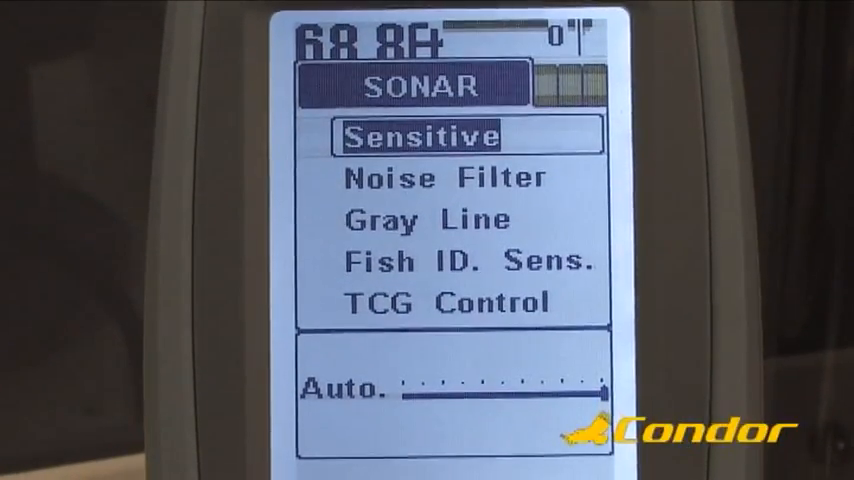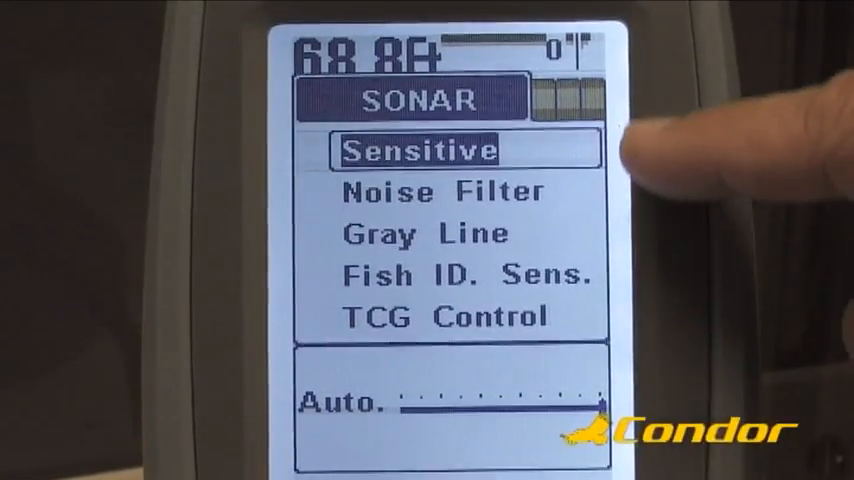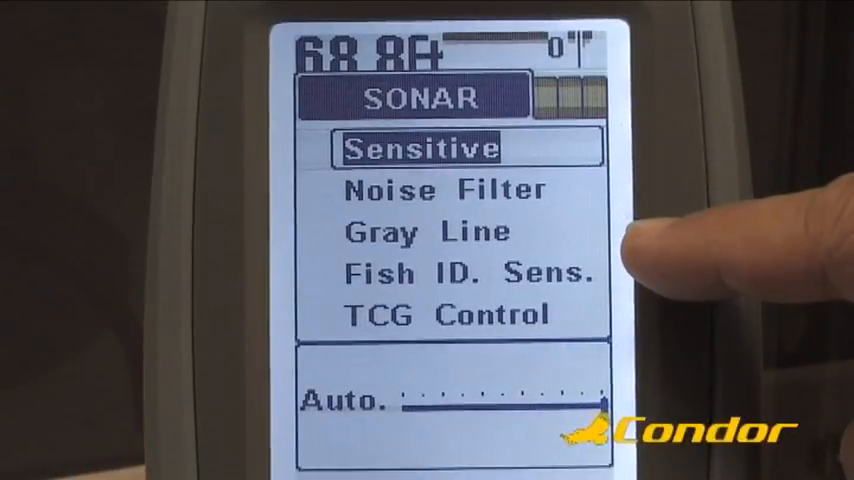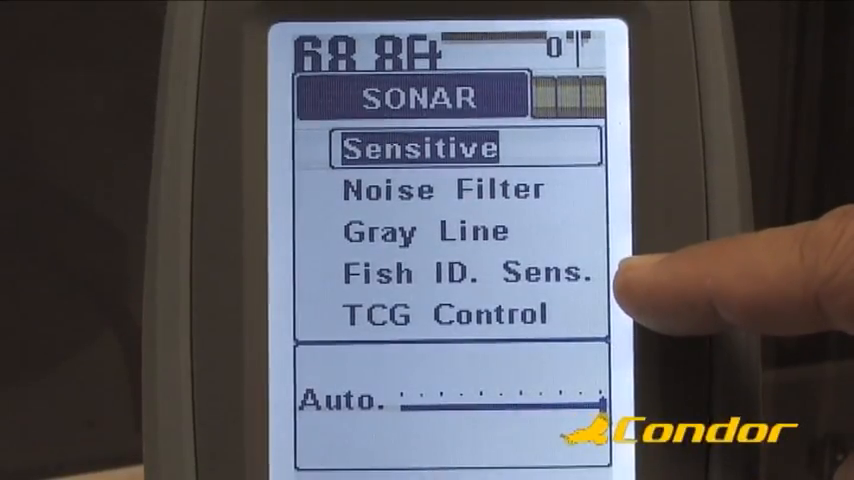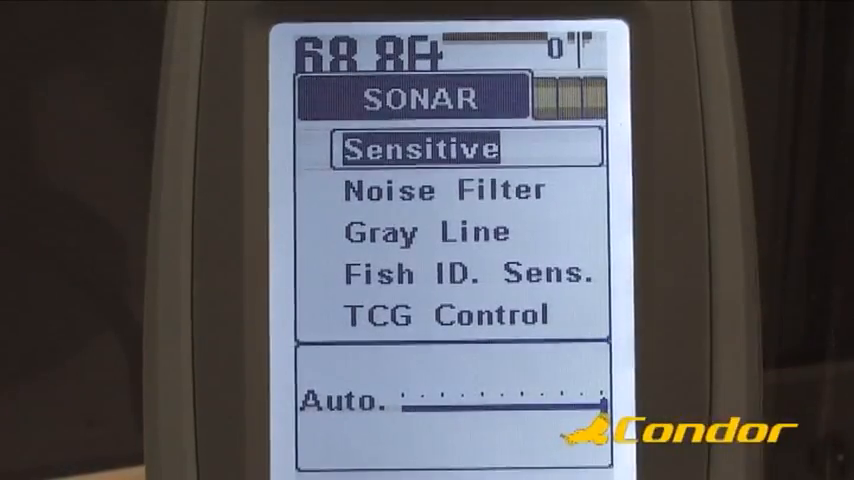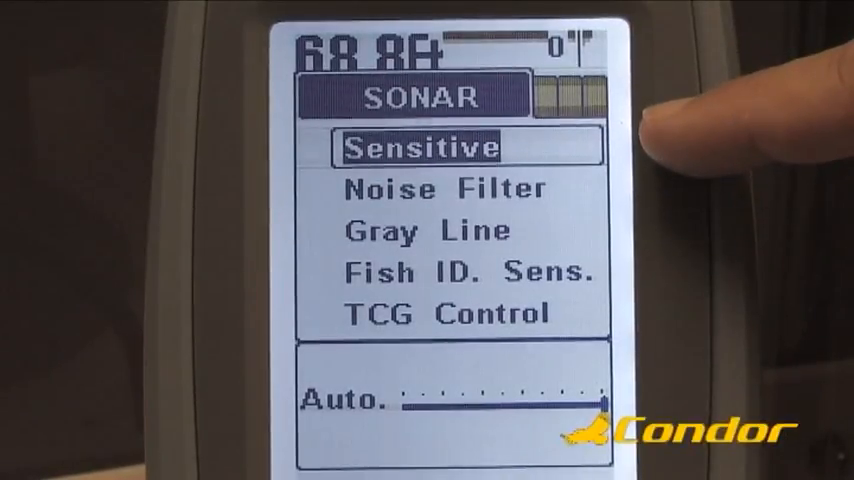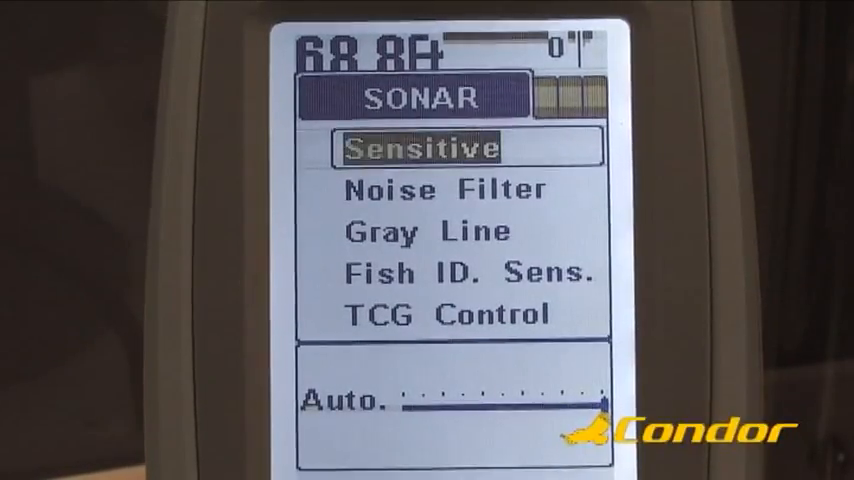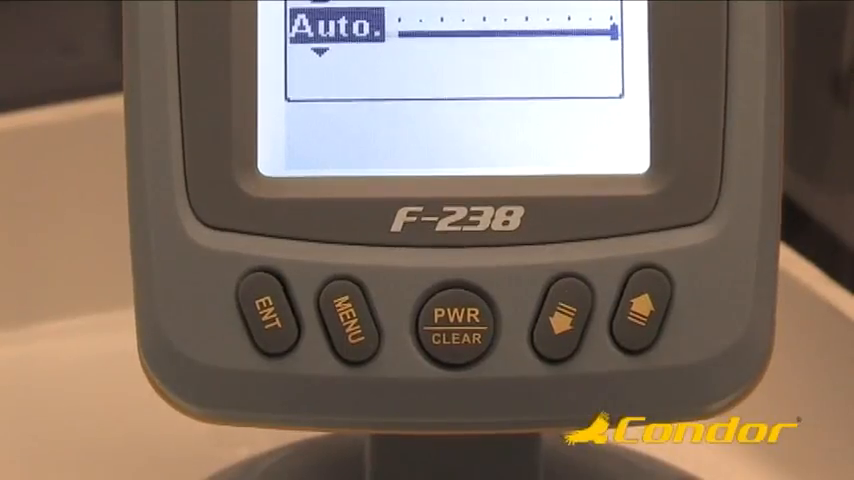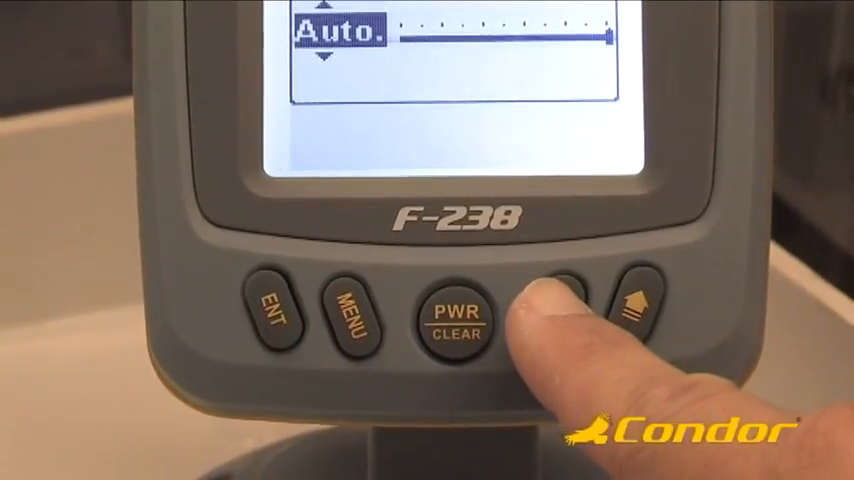This menu page contains 5 menu items that allow you to adjust the following parameters: sensitivity, noise filter, gray line, fish ID sensitivity, TGC control. At the moment, the sensitivity item is highlighted. Pressing the Enter key, the highlight moves to the bottom section of the screen. Now you can adjust the sensitivity of the Fishfinder using the up and down arrow keys.